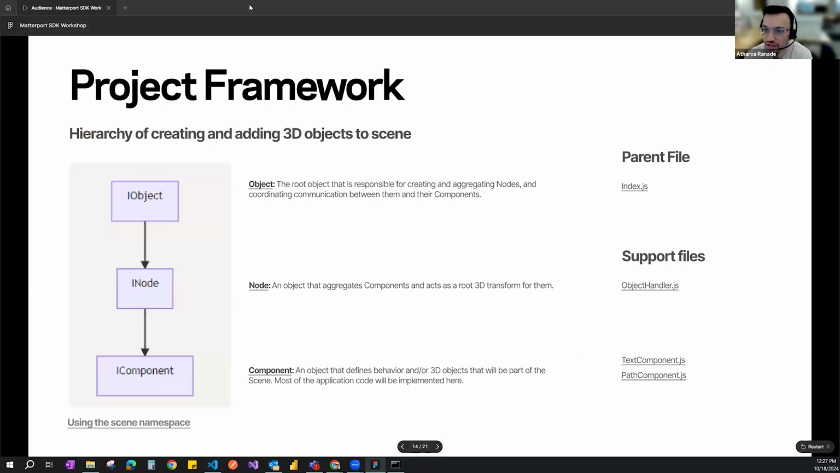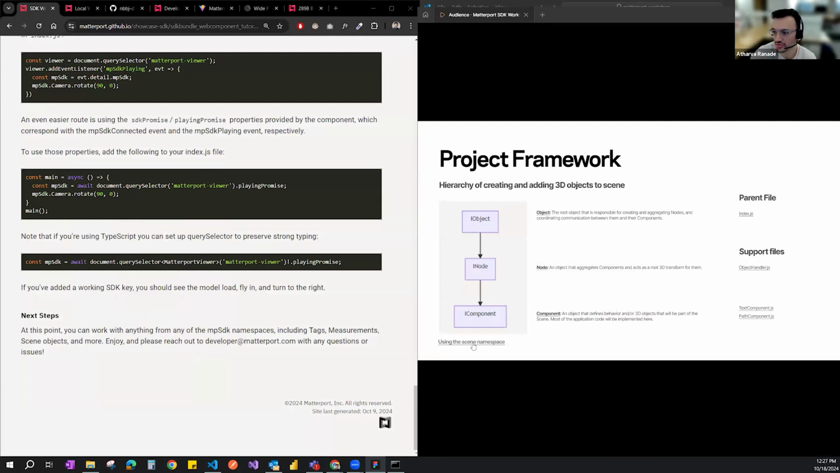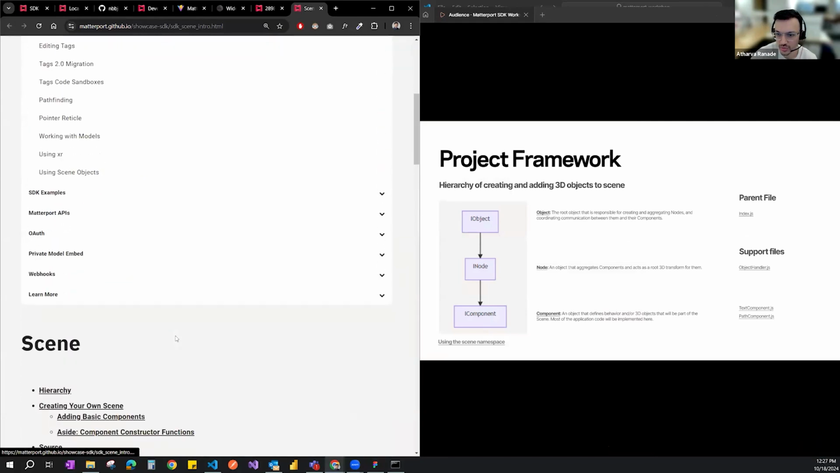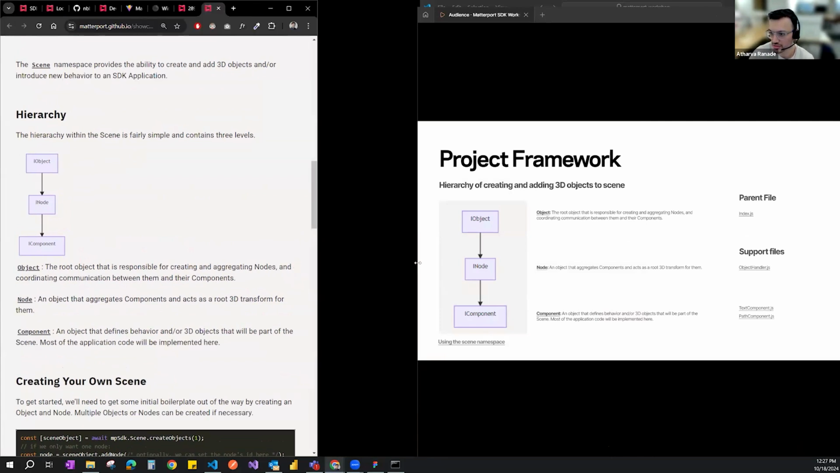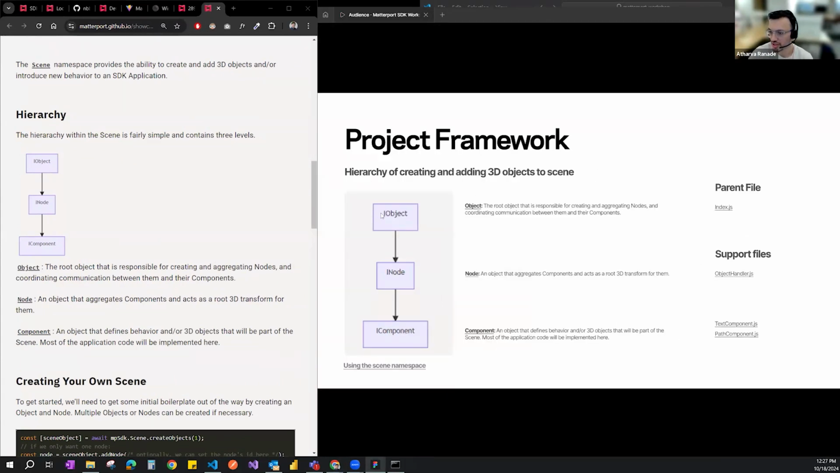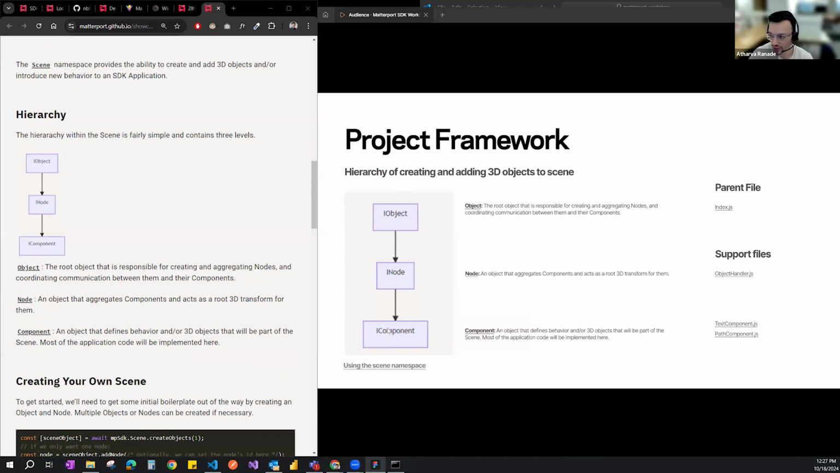Here we need to go a little bit into the 3D object scene. To showcase that, I'm going to go through the scene namespace. In our file, we have an object, a node, and then a component.